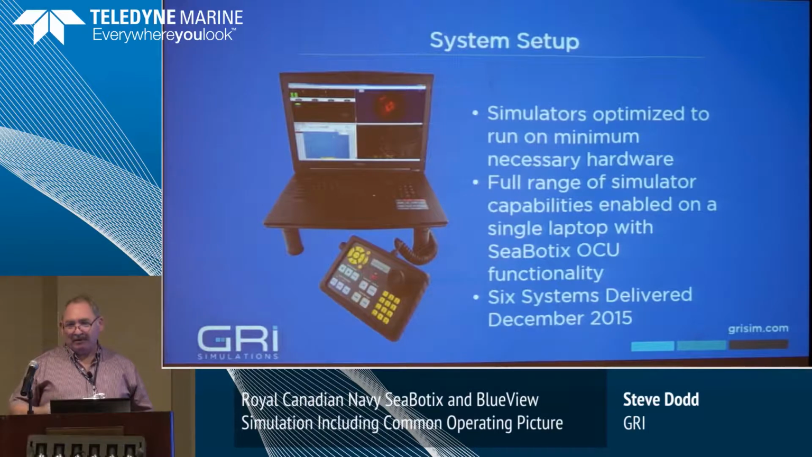So the system setup, it operates just on a PC, very minimal. They use the hand control unit that they had with the real-life LBV systems that they have. And we delivered 6 systems to them in December 2015. 2 on the Pacific coast, Fleet Diving Unit Pacific, Fleet Diving Unit Atlantic and Halifax, and 2 in central Canada.